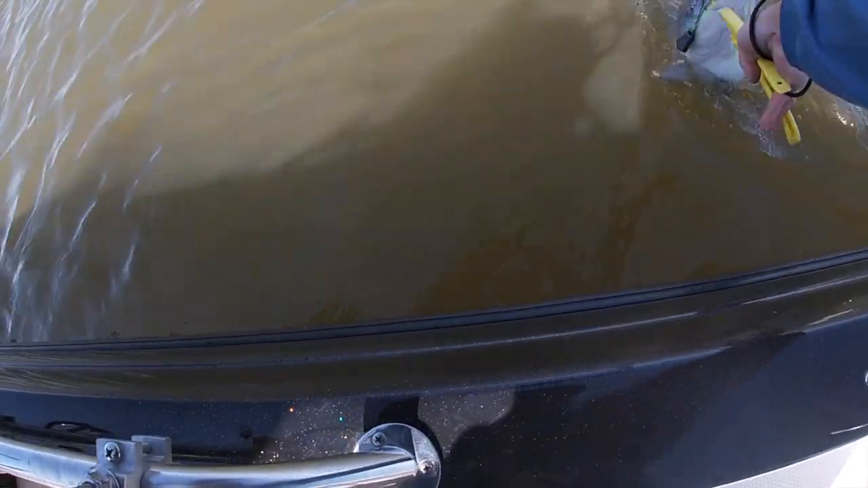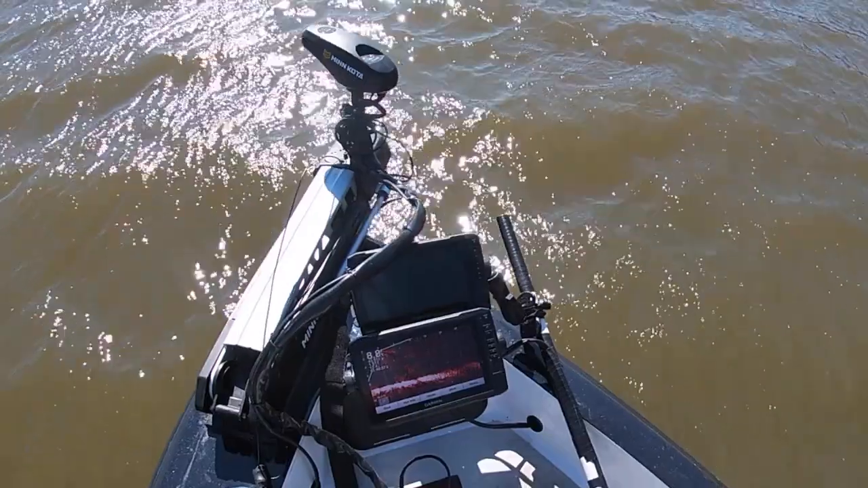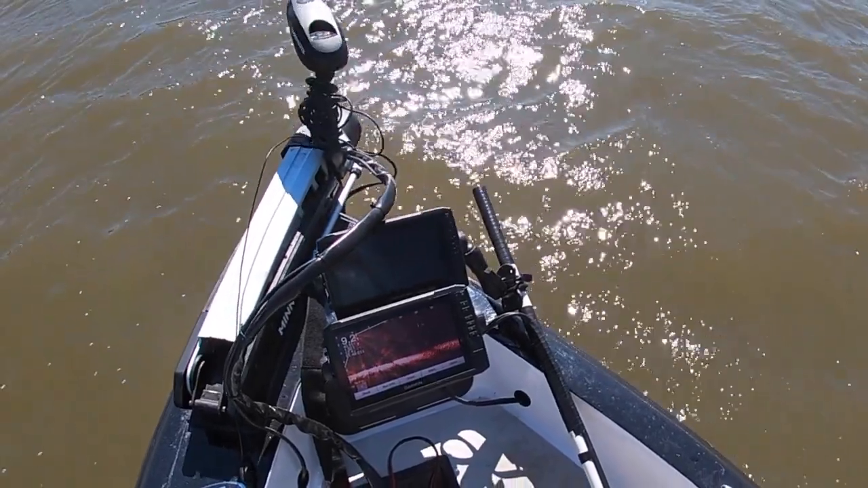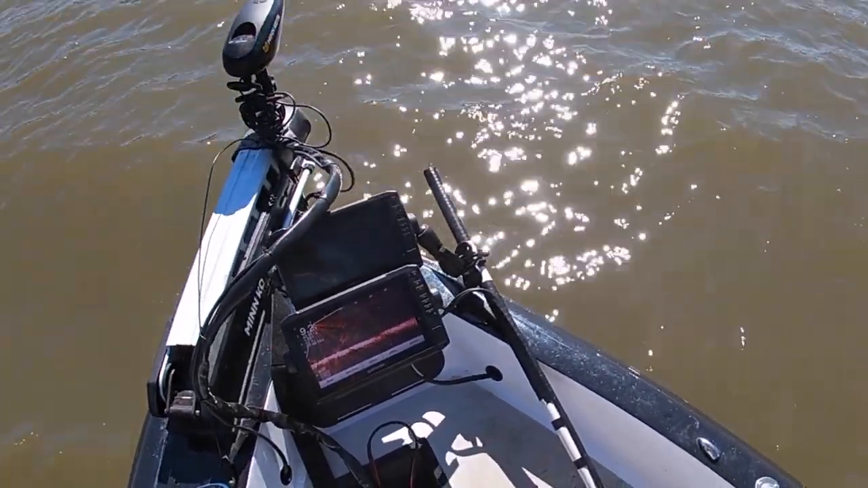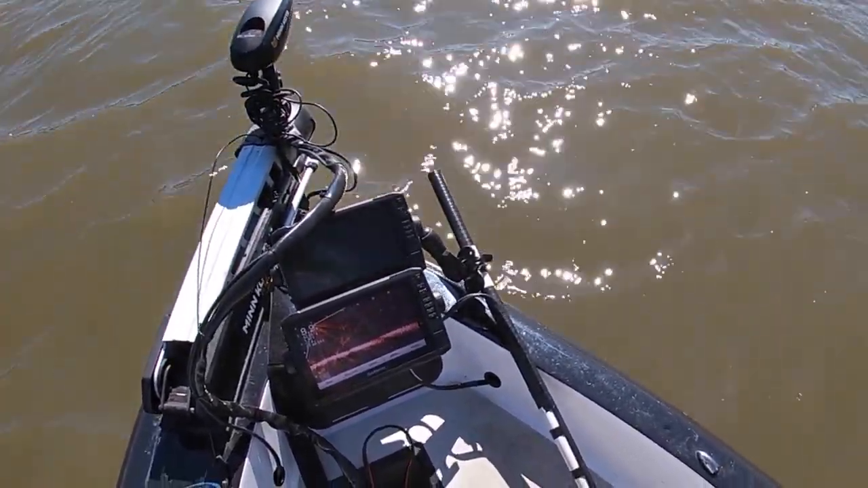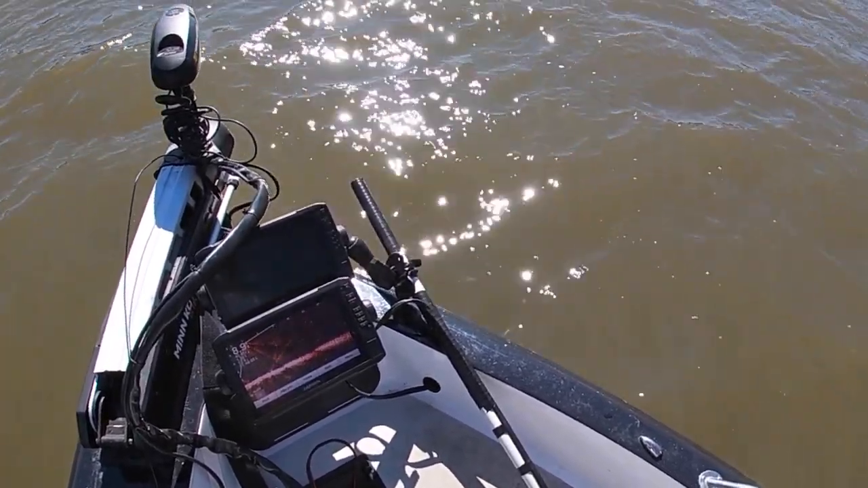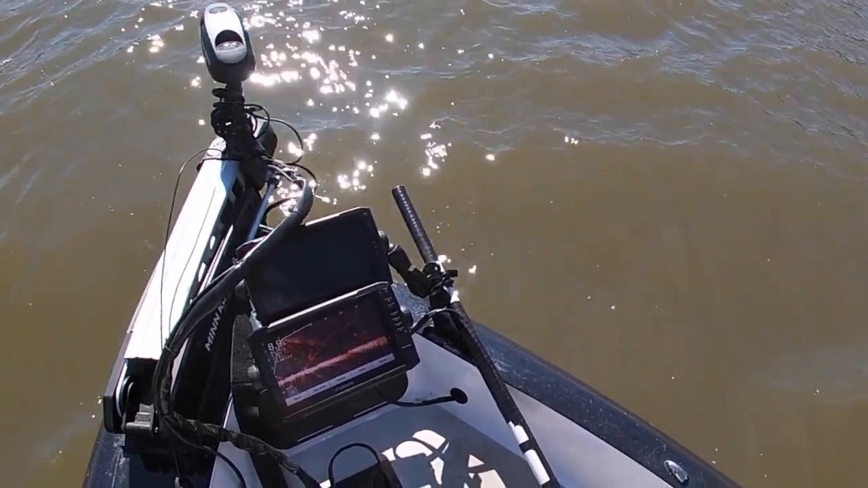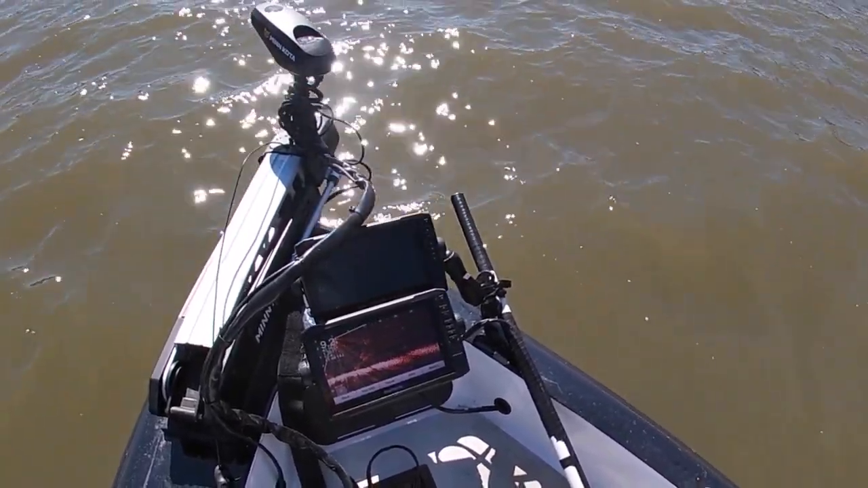Now first of all, let's talk a little bit about LiveScope. It is a live view that runs forward or down depending on the setting that you have it, depending on the way you have your trolling motor facing. And when I'm catching shad, I've got my transducer on forward view, and it looks exactly the same direction as the head on my trolling motor, so I always know which way it's looking.